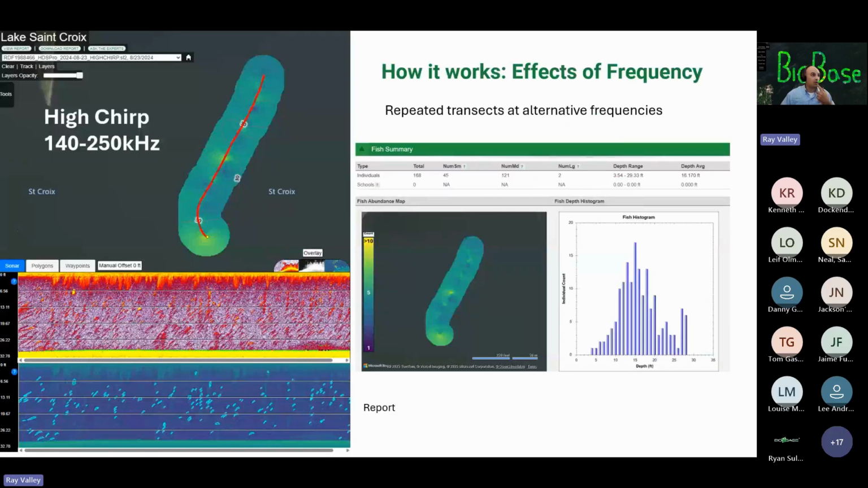And here's where we'll walk you through some visual examples. I was just doing some repeated testing, testing the Lowrance software update. All I did was run different frequencies.